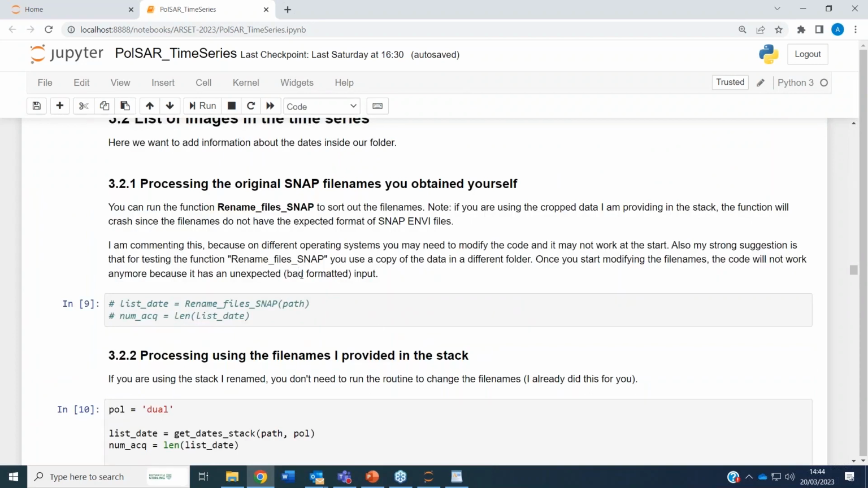So this bit here is extracting information, so it's actually renaming the file names, so as to have a different convention. The file names that come out from Snap are a little bit longer, and they don't come alphabetical in terms of dates, which I don't like. I like to have them in alphabetical order inside the folder. So I do this renaming here.